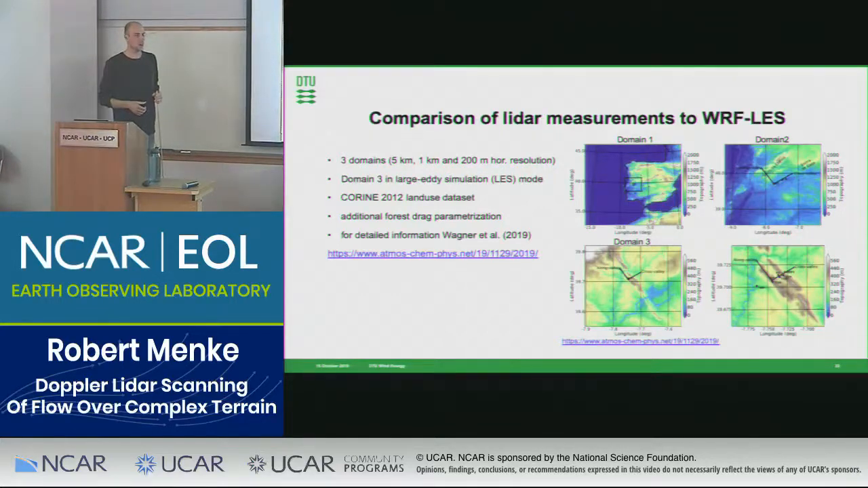He used Korean land cover data, and he ran the simulation twice. Once just with surface roughness, and then he also added forest drag in forested areas. But don't ask me too many details about the simulation, I'm not a modeler. There is an overview paper published in the ACP journal where he describes all the details. So we were more interested in how the model compares.